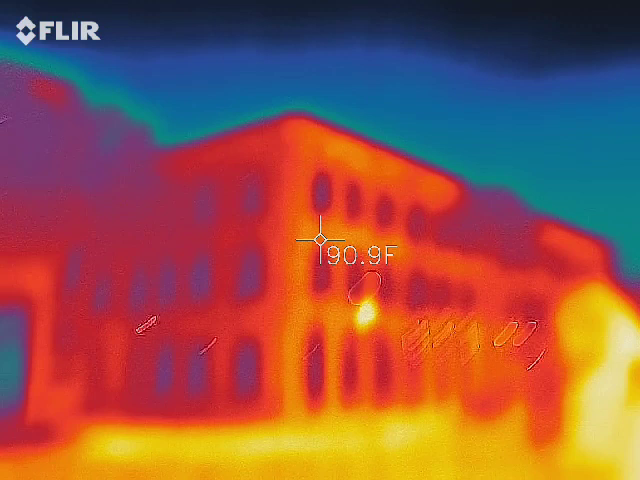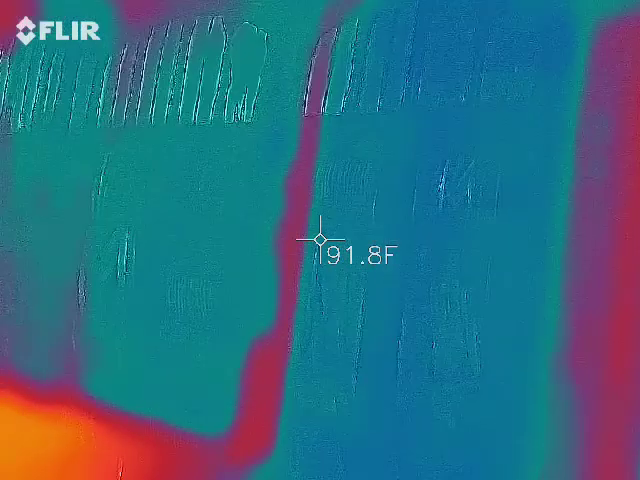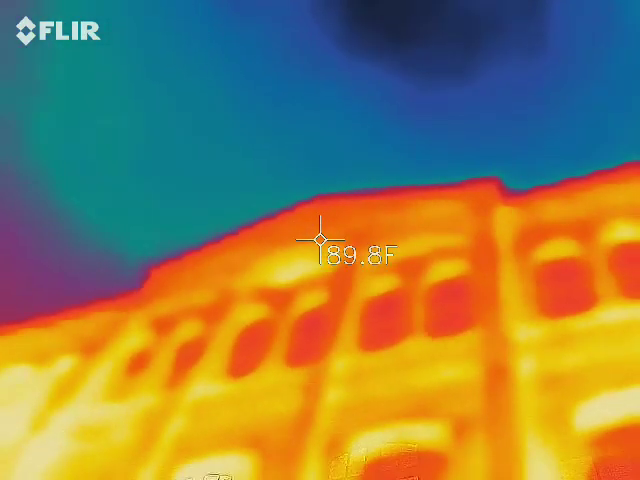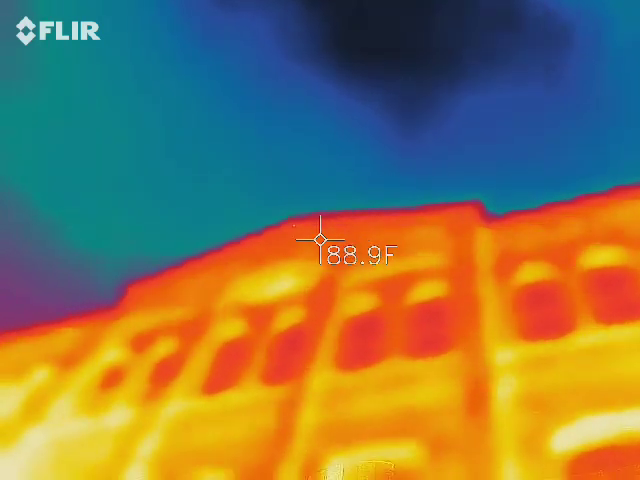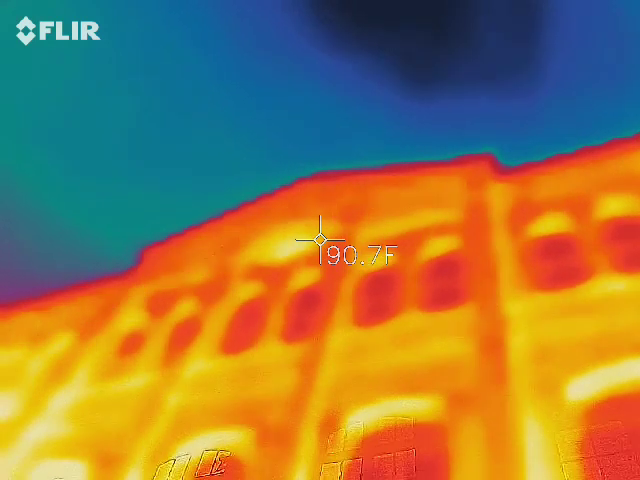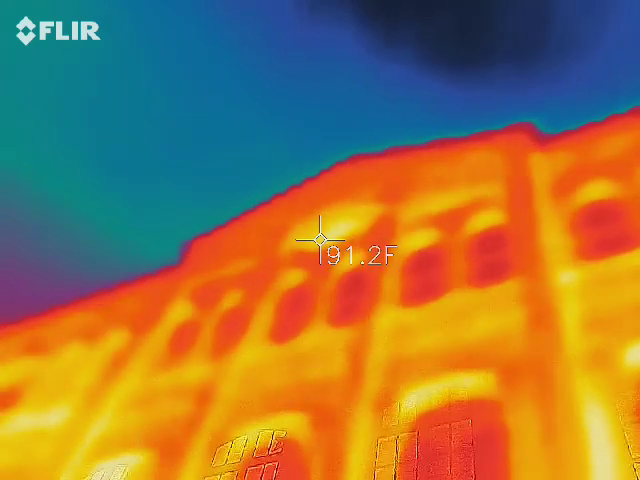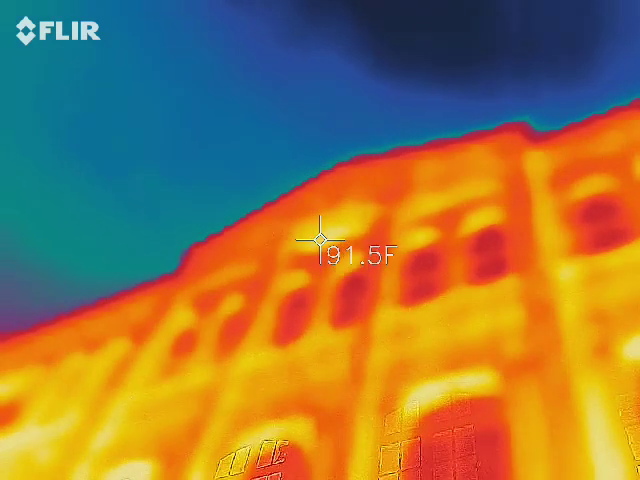Whiter stone at the very top and then the one below it. What do you got there? We got 63 there. Okay, versus 77 in the back. Yeah. Okay, so what about that stone? That one's 83. So, what did you say the first one was? 66. Quite a bit warmer. 80, 83. Okay, we're talking a good 15 degrees.